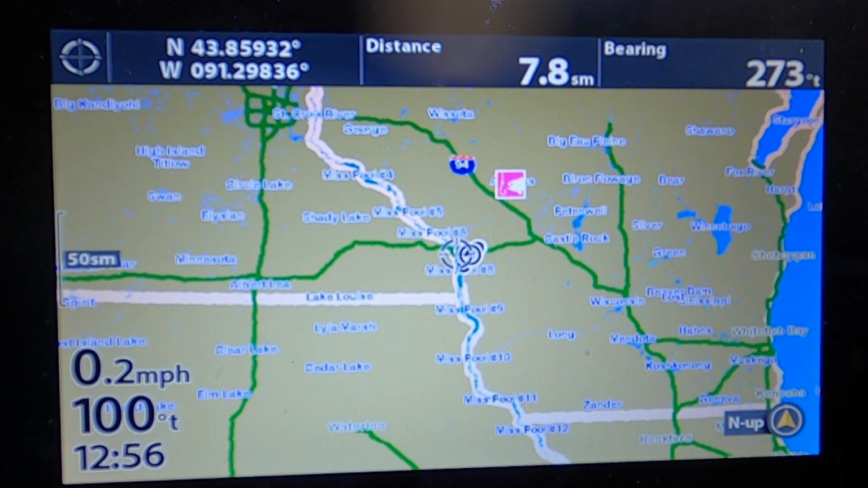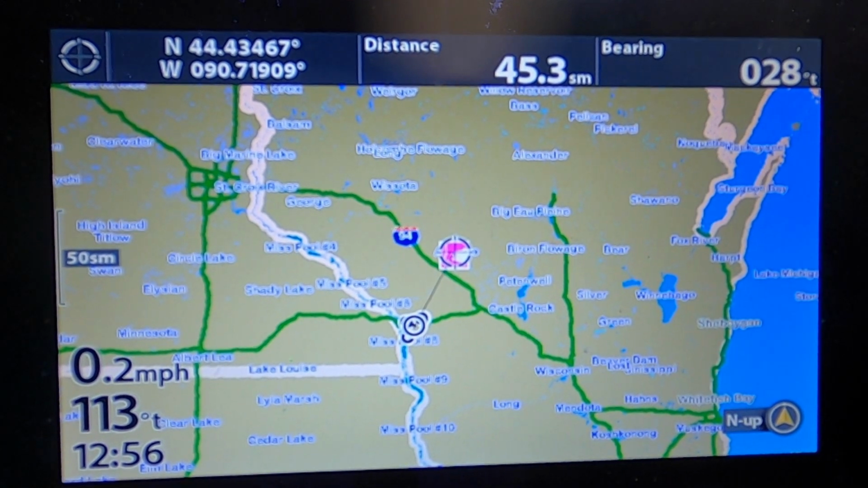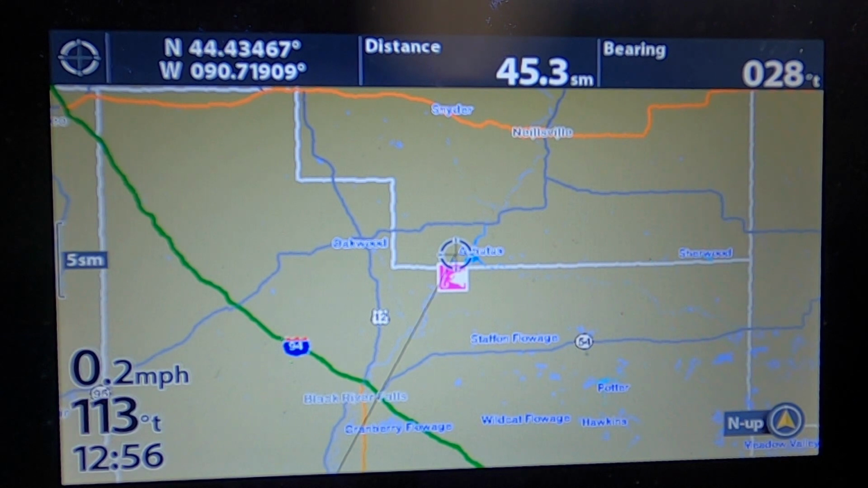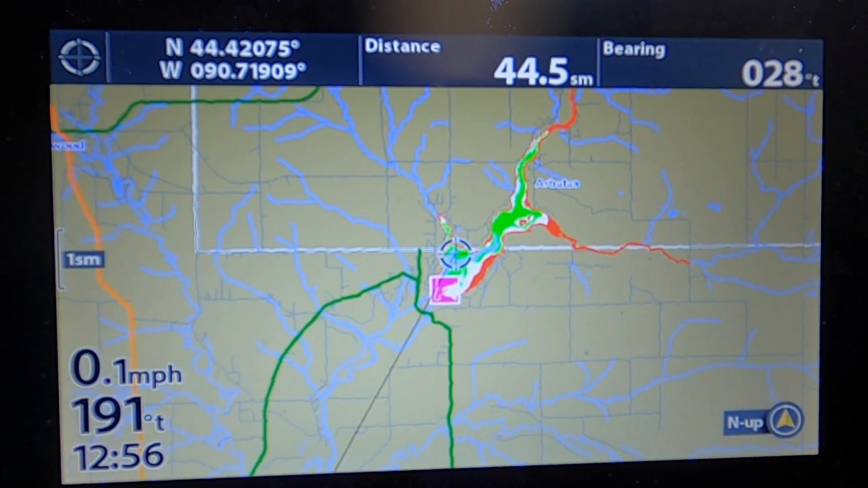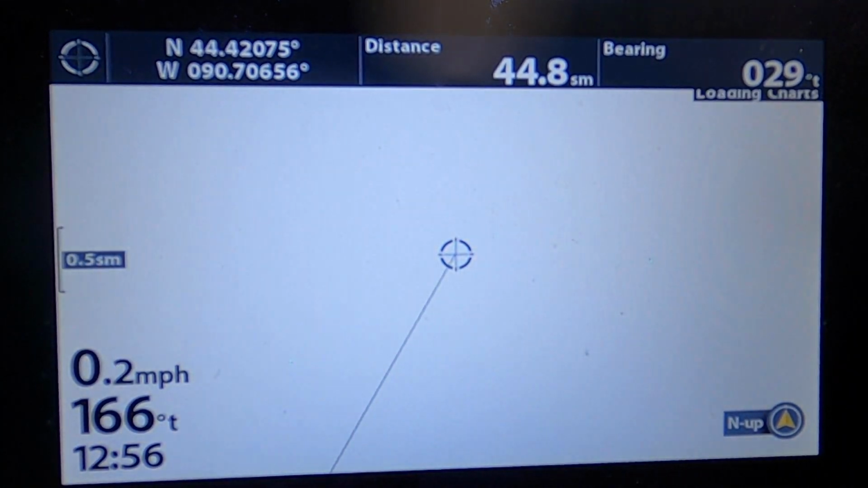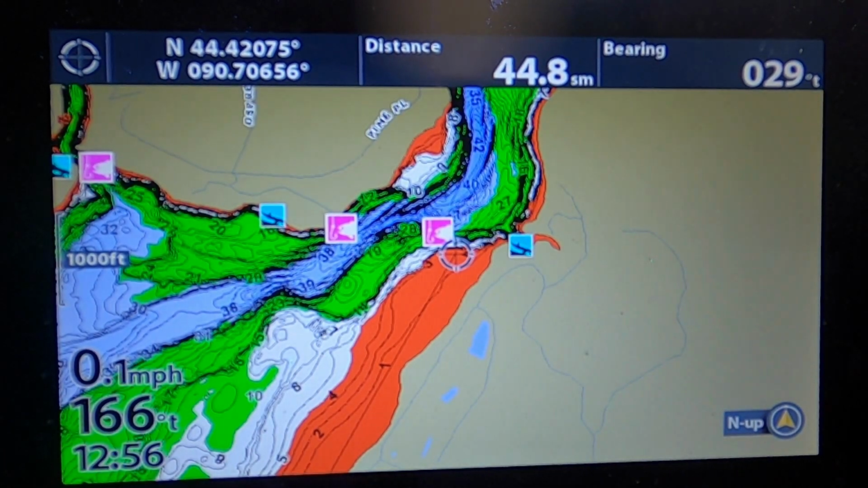It shows a little fish symbol. So that's going to be Lake Arbutus. So I'm going to go up to that fish symbol. Then I'm going to start zooming in. And right there is Lake Arbutus. Move the cursor up on top of that. And I'm going to go in, and now it's going to show me on Lake Arbutus where the best spots are to fish for the crappies.